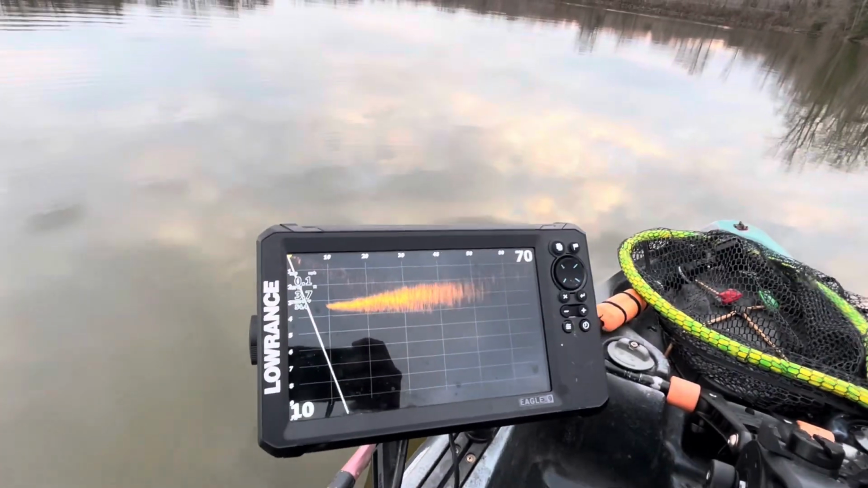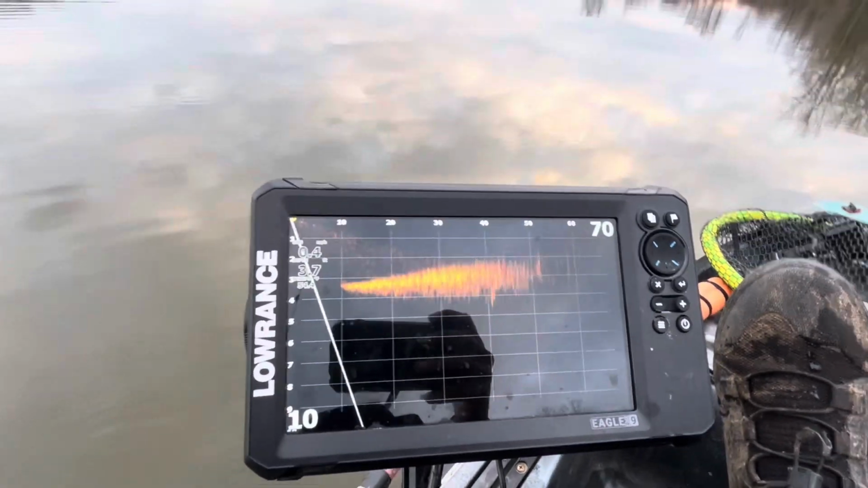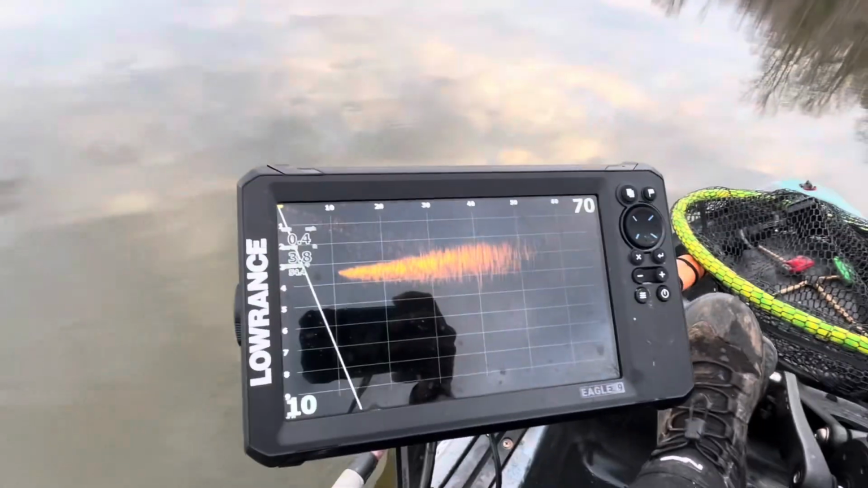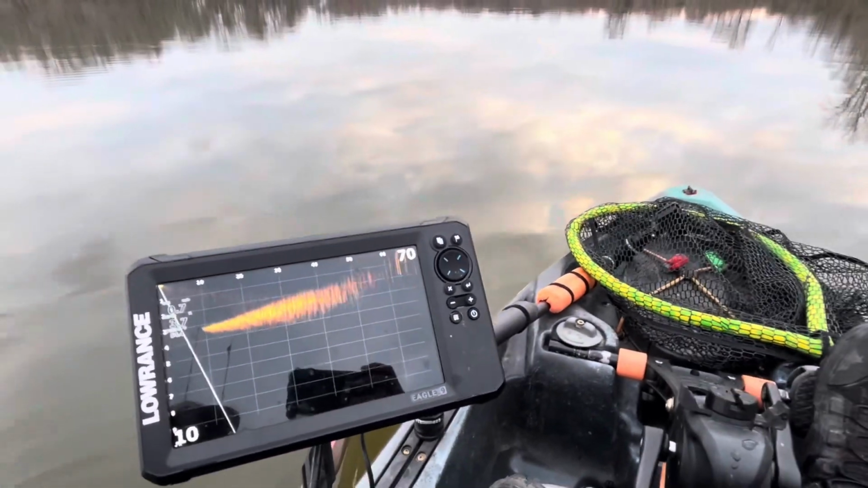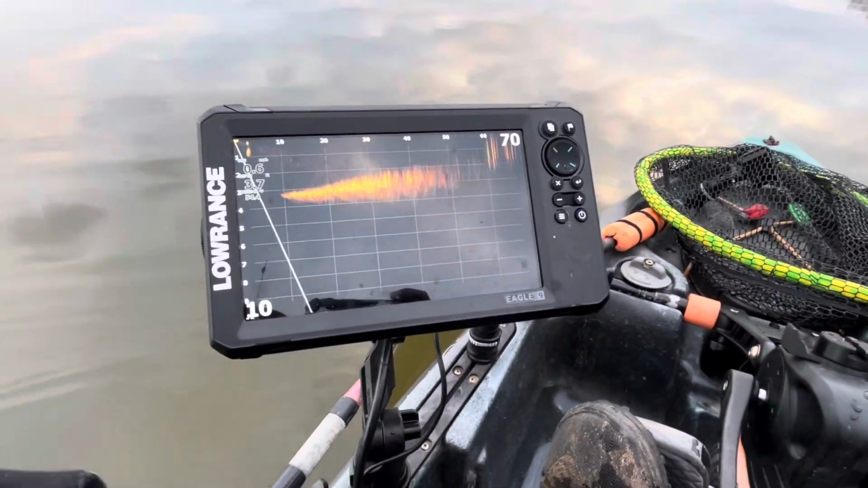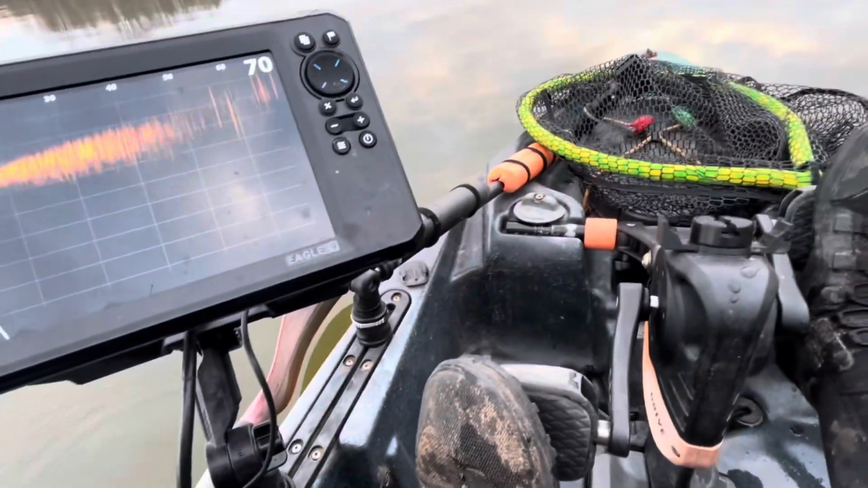I wanted to do a short video for you guys on my first impressions of the live scope unit. This is the Eagle Eye 9. Hopefully you guys can see it clear. This is my screen on it. I've been out here fishing for a little bit today, testing it out, checking it out, but I just wanted to show you guys a couple things that you can see.